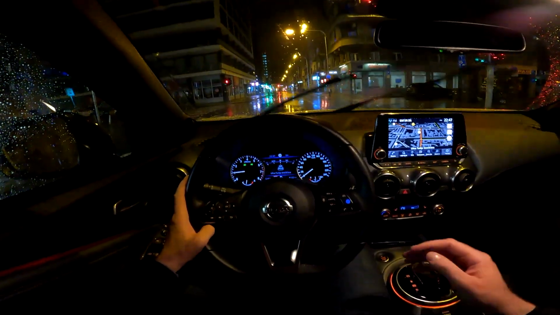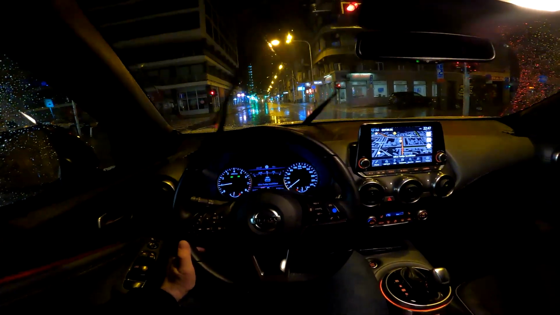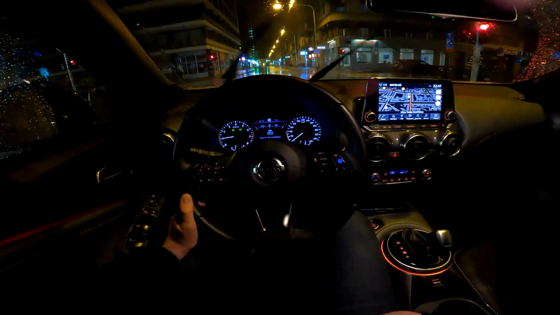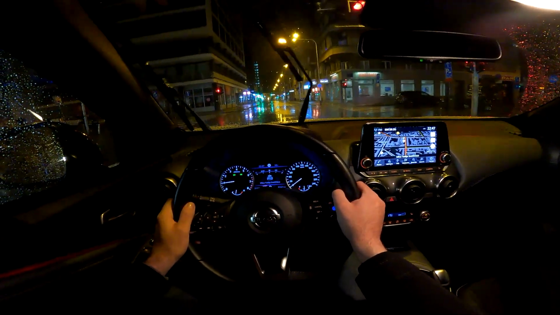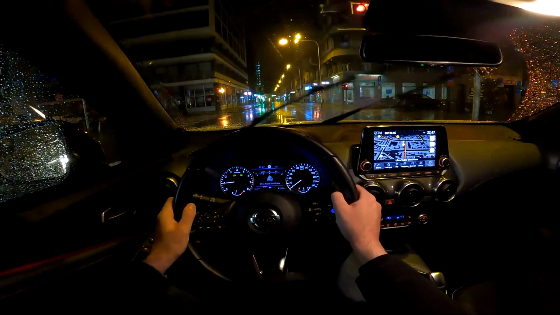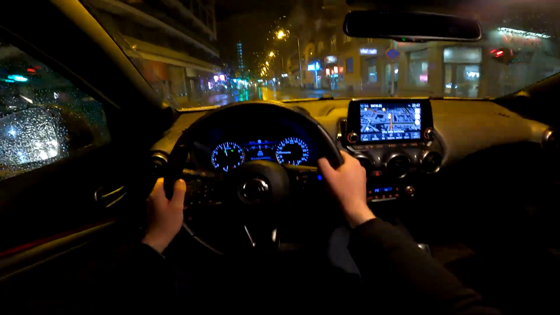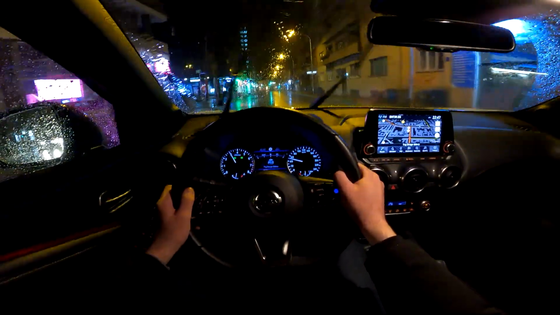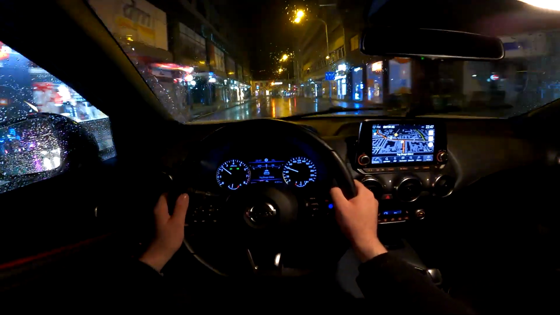And this car also has the optional Bose sound system. So look at this, we do have the speakers integrated into these very cool seats, and the sound is actually pretty good. So if you are into good music and good sound, you should upgrade to the Bose sound system. So 200 Newton meters of torque, that's pretty good, I think.